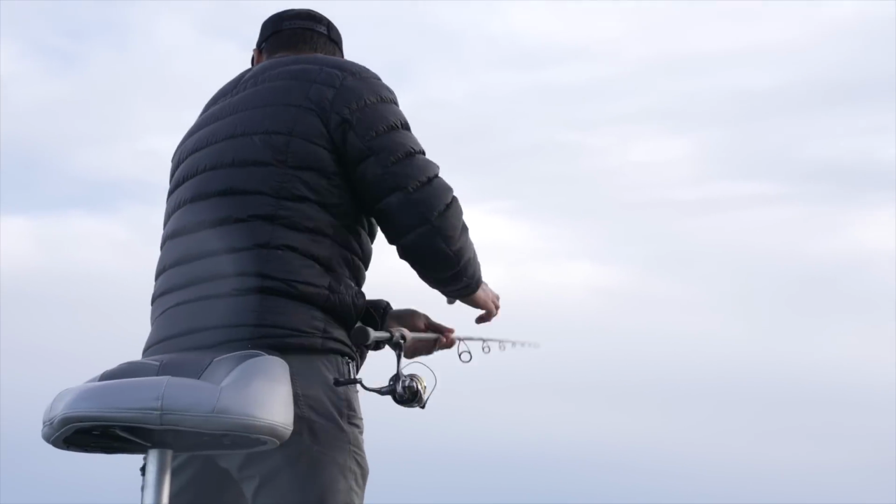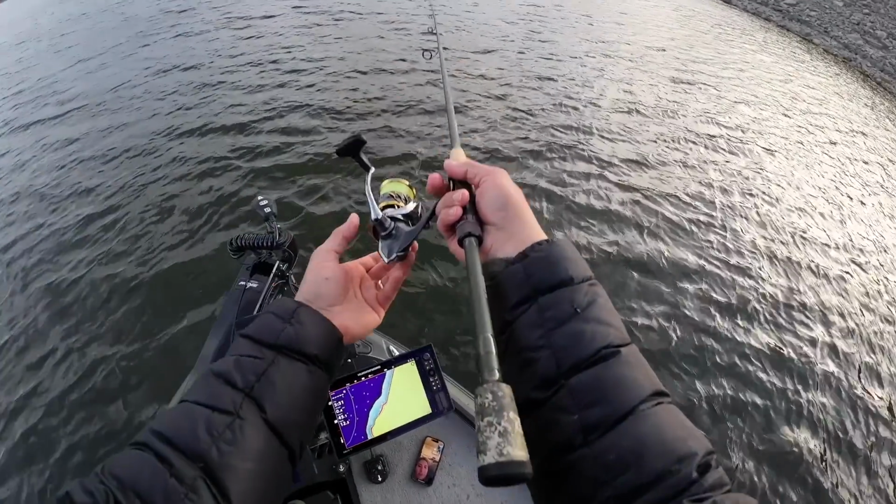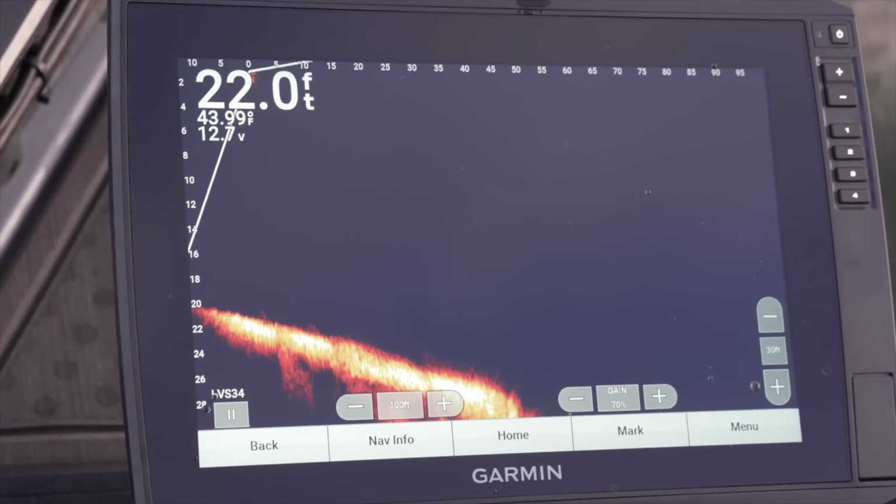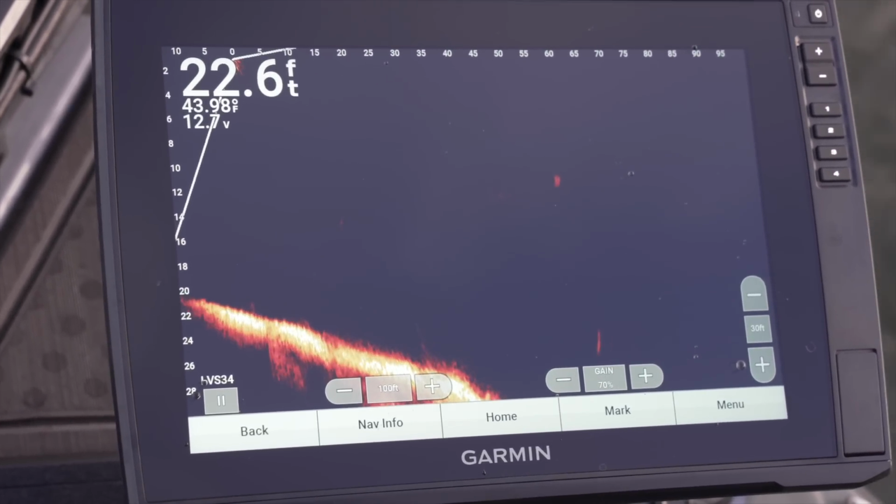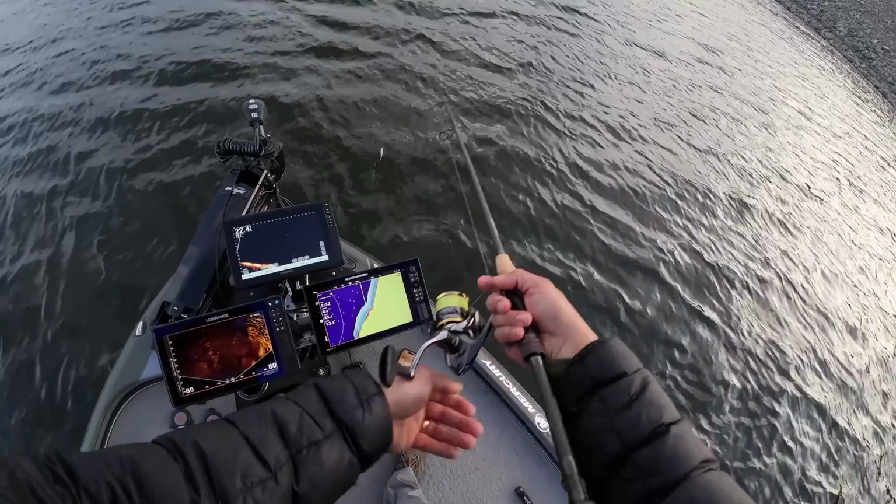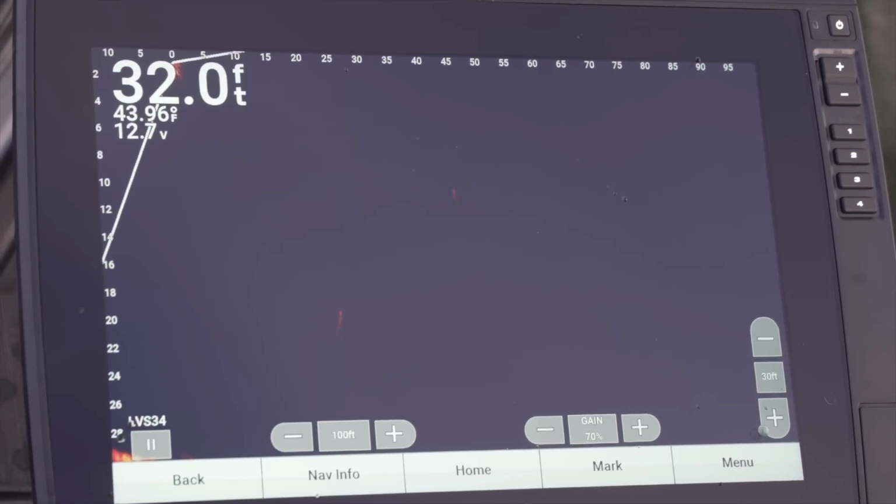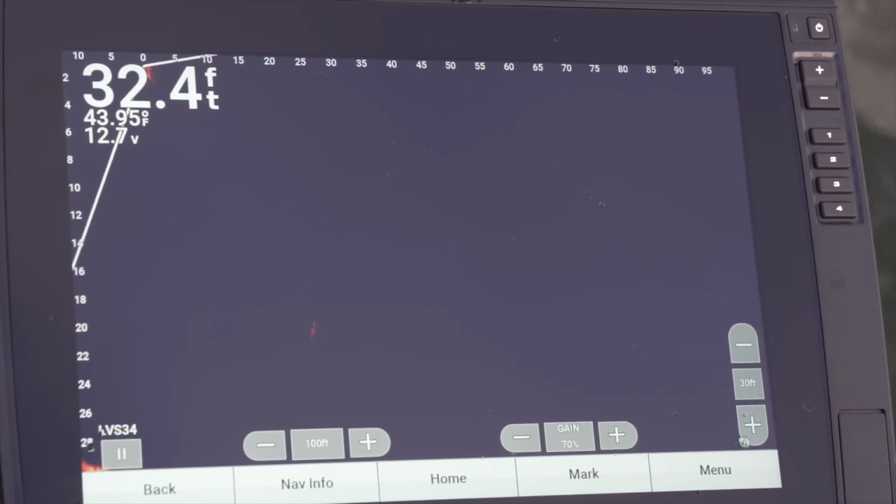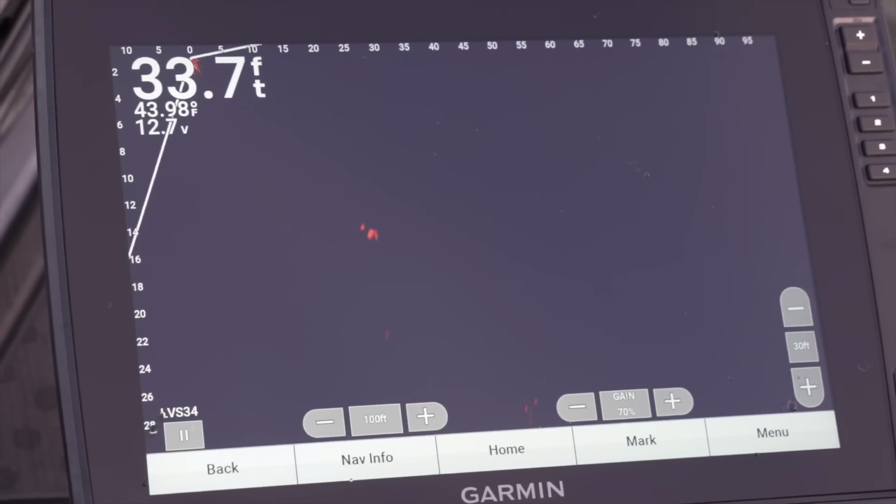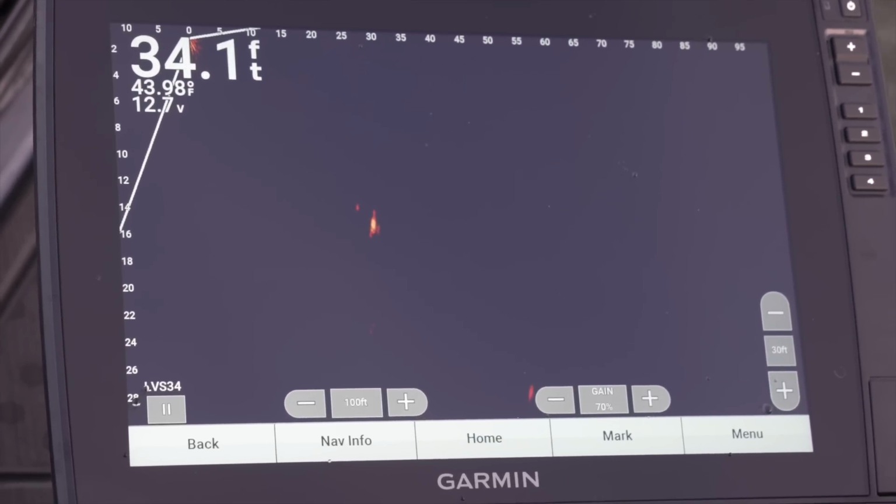Oh, that's a big one. I missed. She's on bait. Oh my gosh. That's a big one. Oh, I missed. Here we go. Oh, here she comes. Oh my gosh, dude. Freaking nosing it.